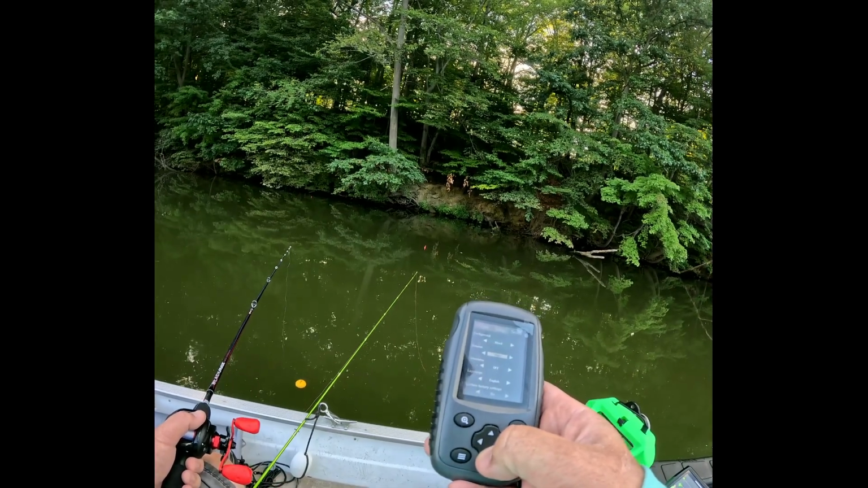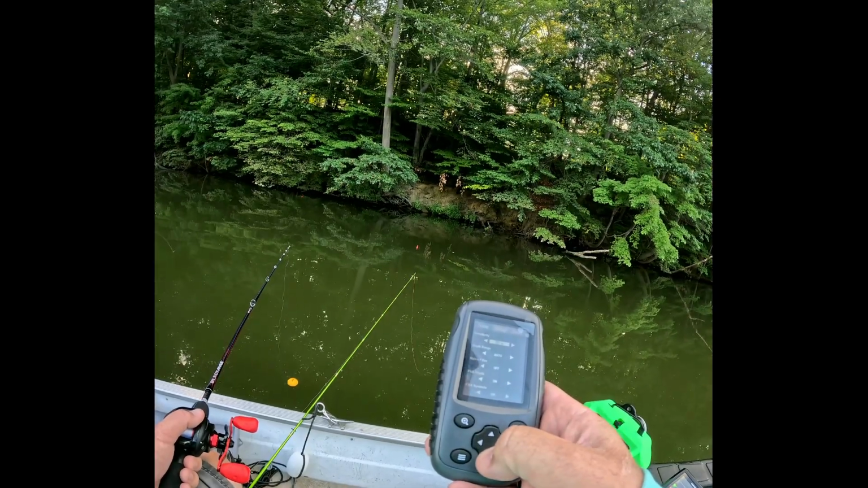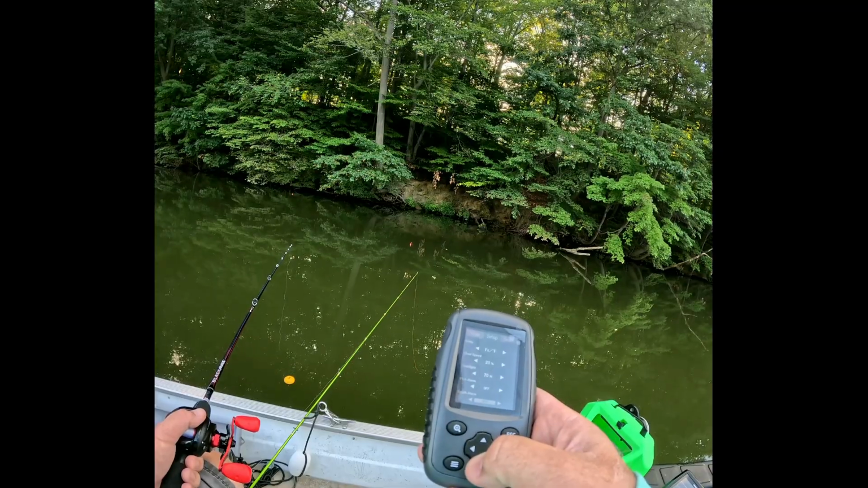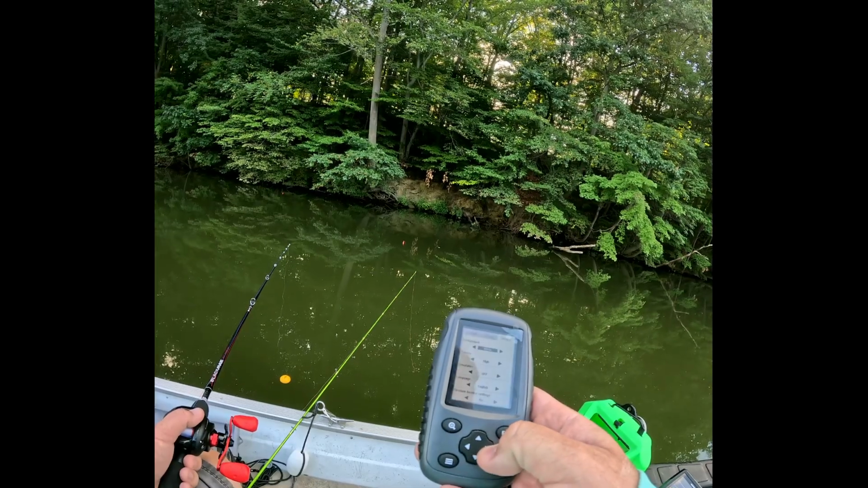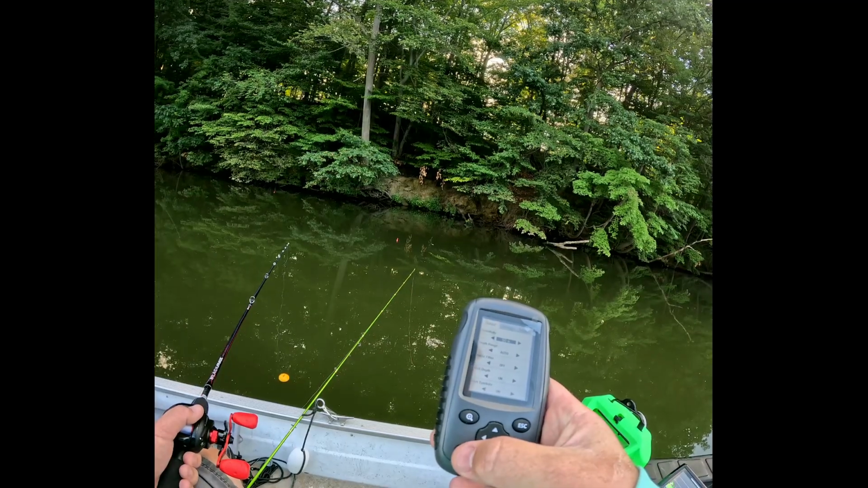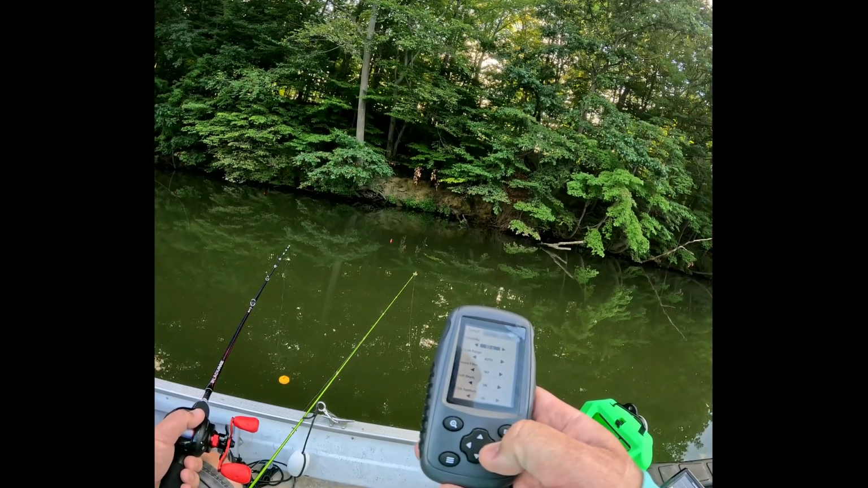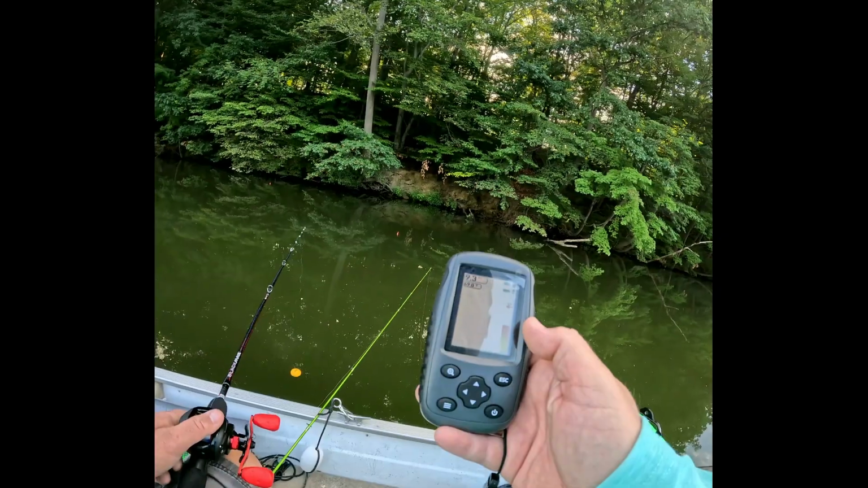Simulator no. What I'm looking for is color. There we go, we can go white. Let's do that one. All right, let's turn that up to about 60% sensitivity. Let's get out of here and see what we got now.